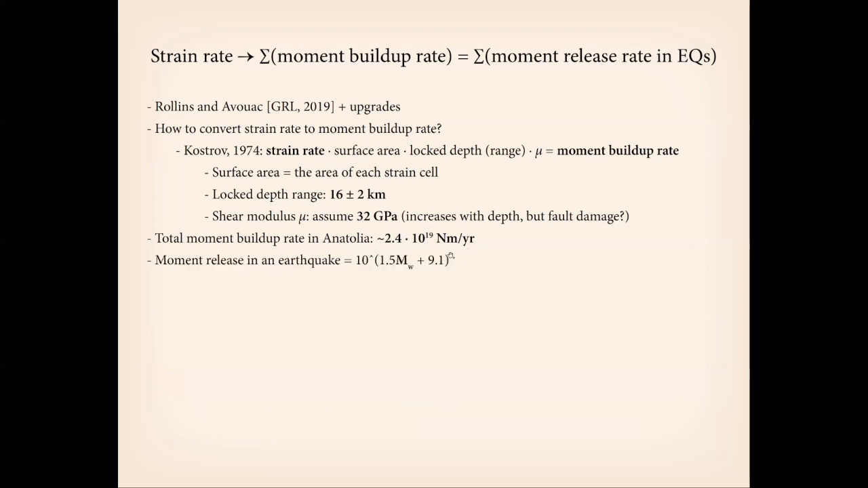Now, what does that mean? Well, the moment release in an earthquake is given to us by the good old moment magnitude equation. And so for reference, 2.4 times 10 to the 19th newton meters per year is equivalent to the moment released in an 8.0 earthquake if that earthquake happened every 50 years. Another way to say that is, if an 8.0 earthquake happens somewhere in Anatolia every 50 years, that alone would release all the slack in the system.